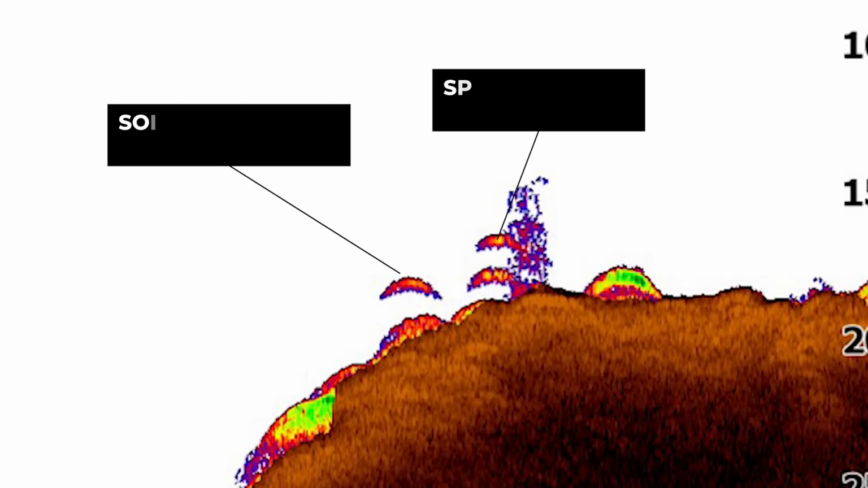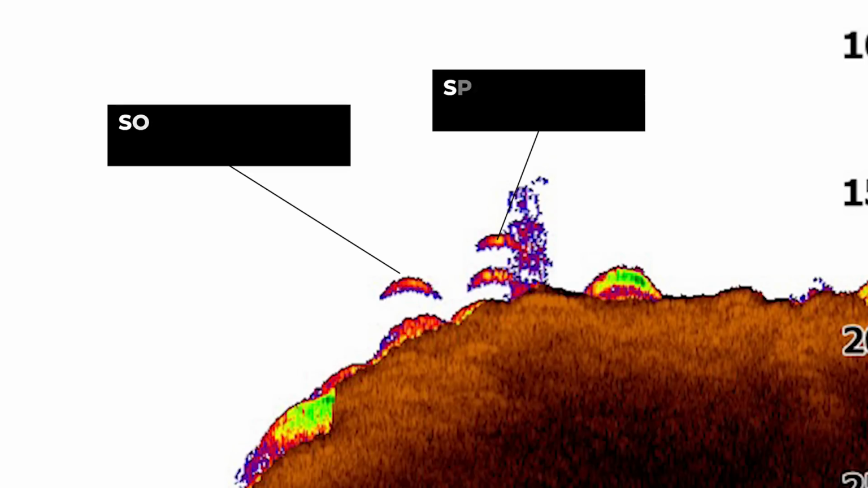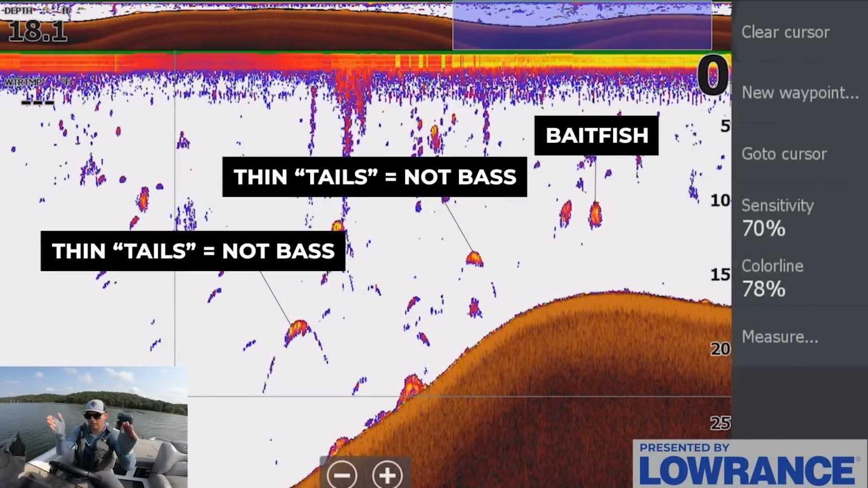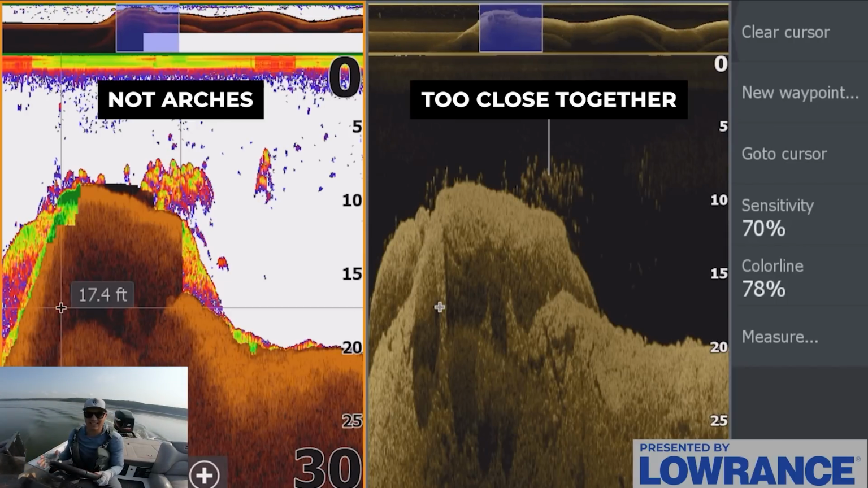But by looking at the arches on my 2D sonar, I can clearly see that these are bass because the arches are not extremely long. They also have a good amount of width to them and have some color in the center. Most of the time when you're looking at catfish, gar, or drum, the arches are either going to be very long and thin or they're going to look kind of fuzzy.